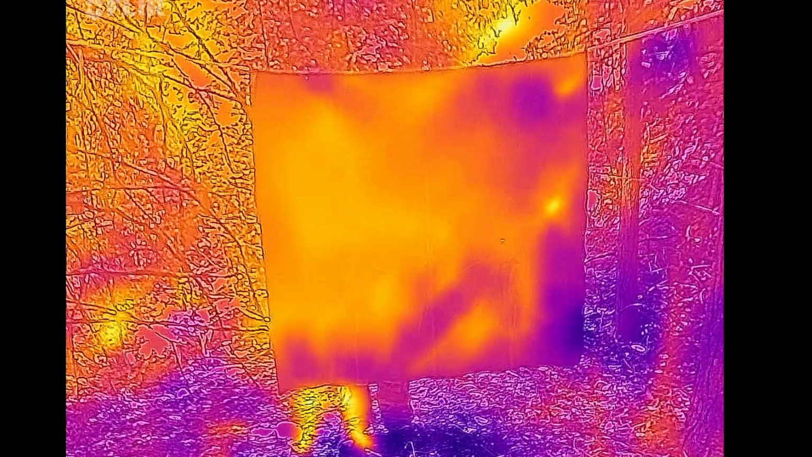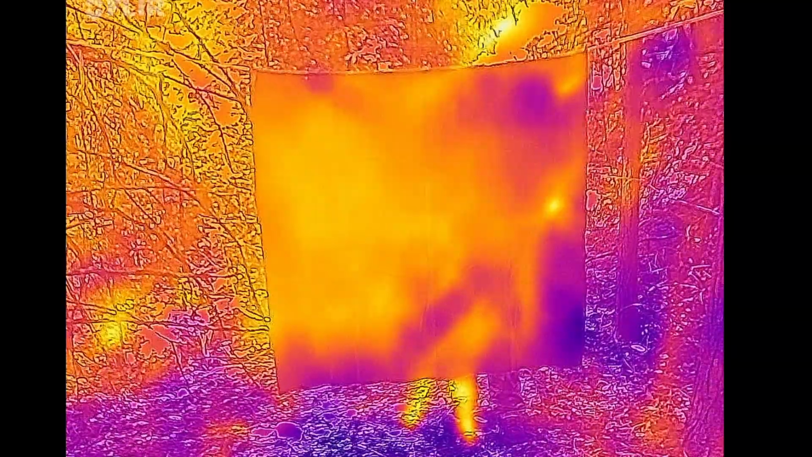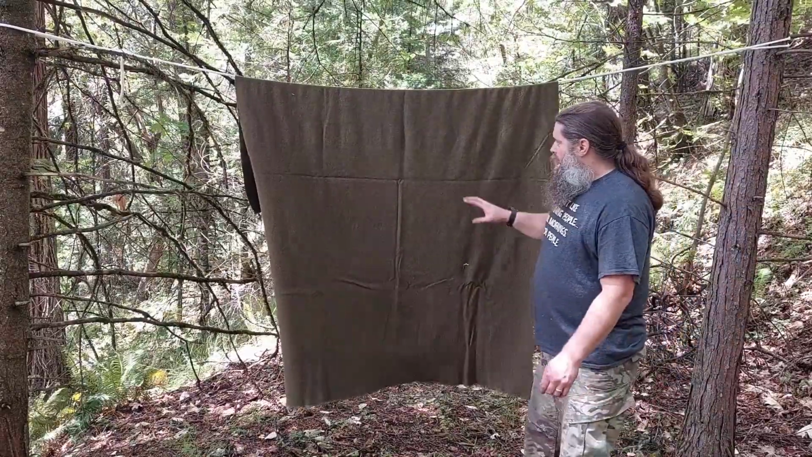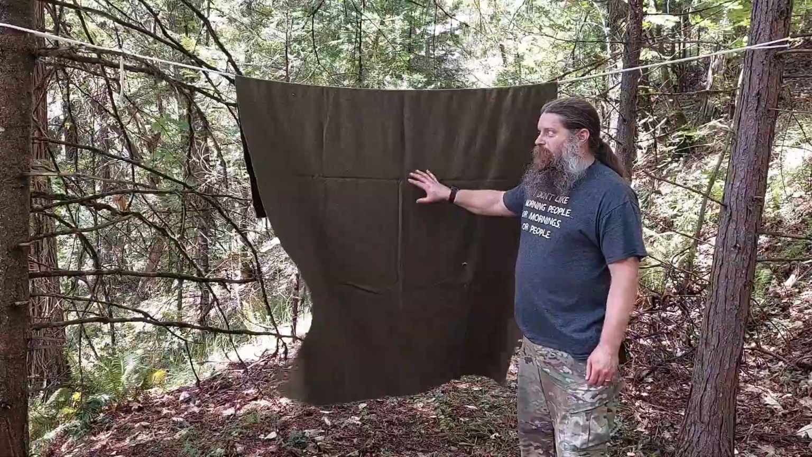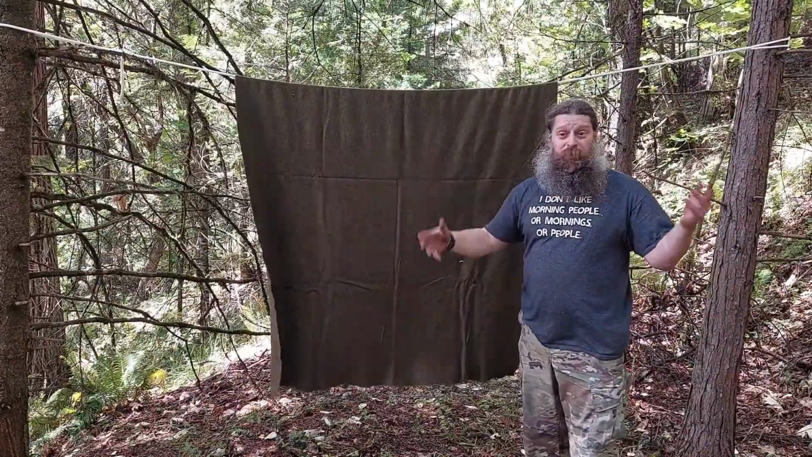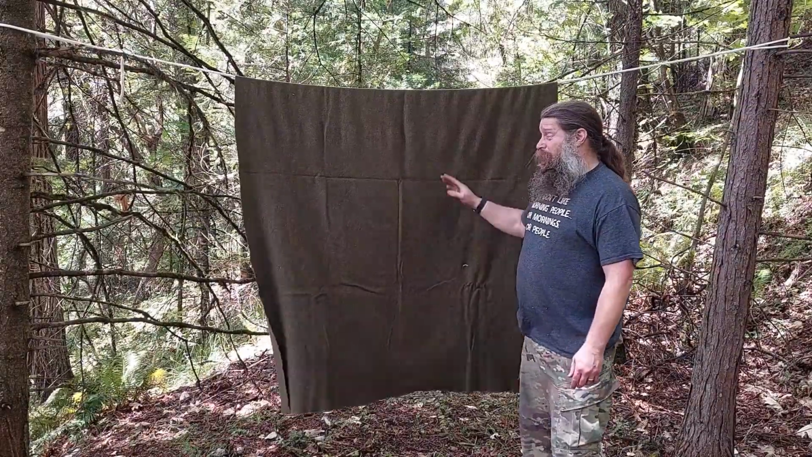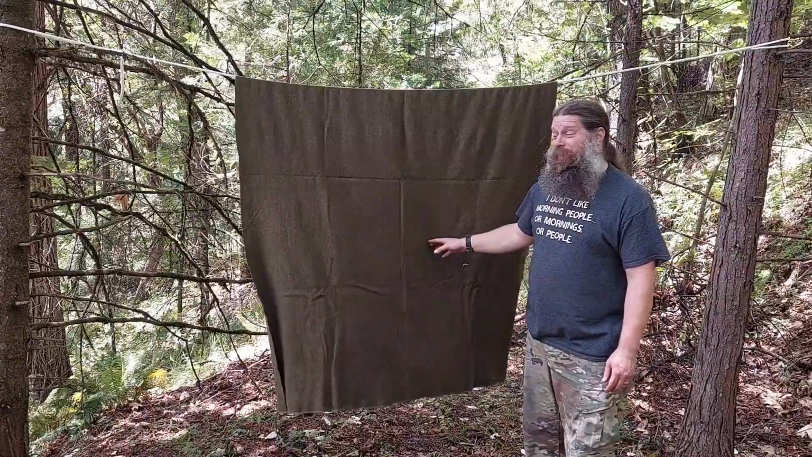I'm actually kind of impressed with this. And to boot, it's already like an olive drab green, so it kind of blends in visually with the surrounding environment. Not perfectly, but a whole lot better than a sun visor, I think.